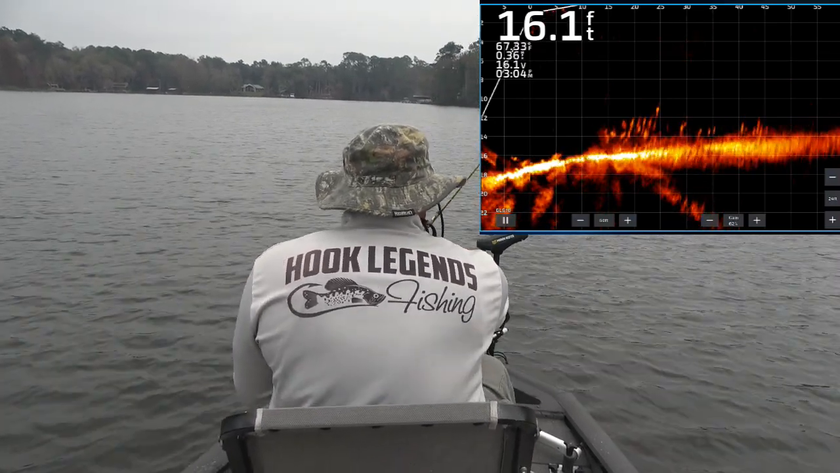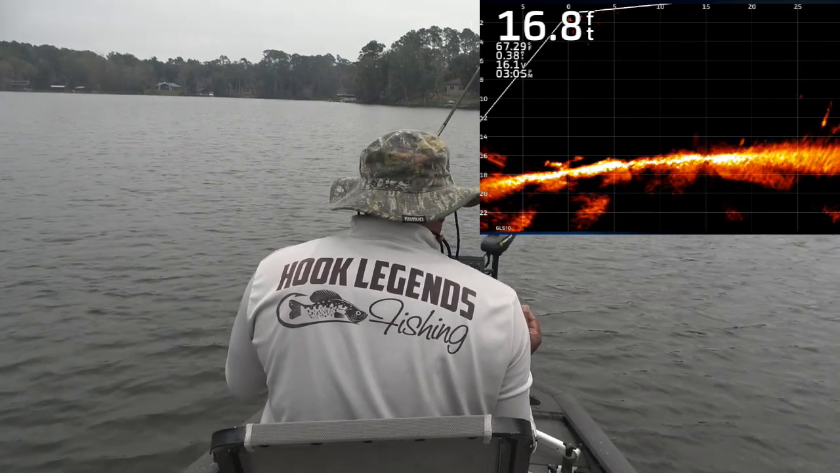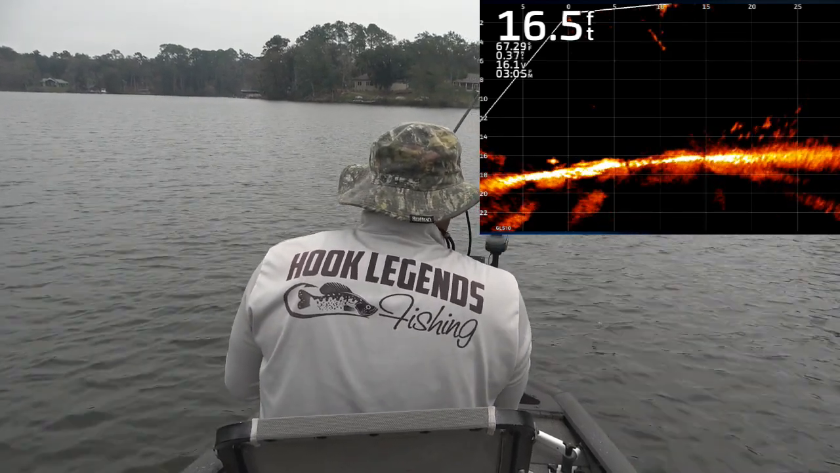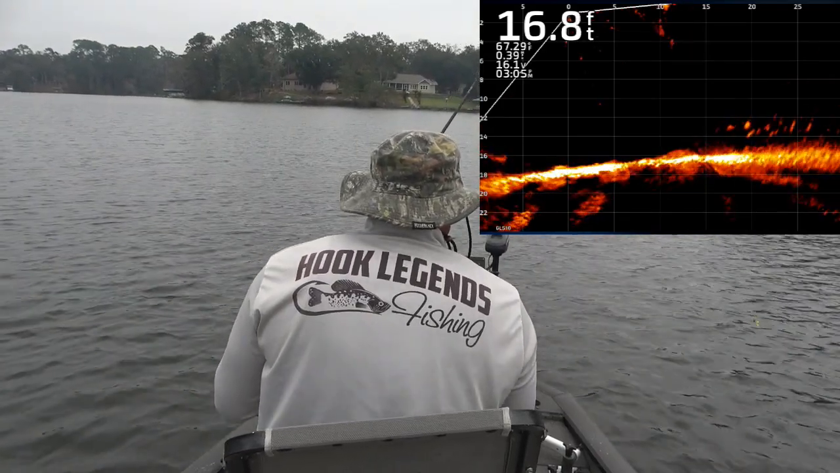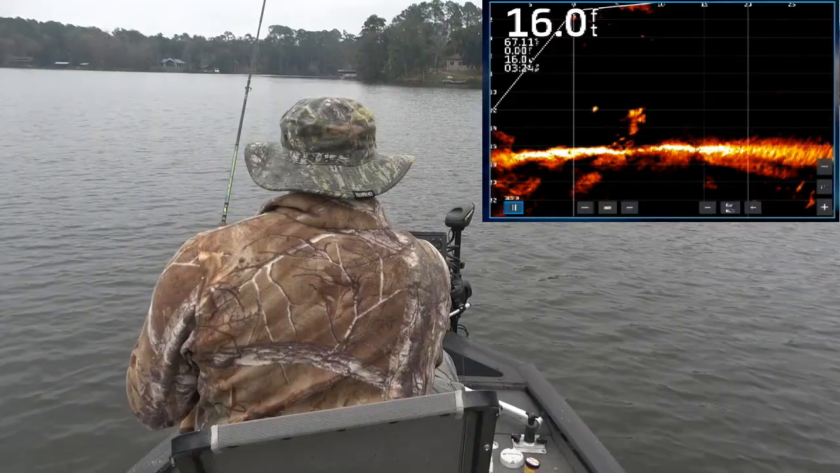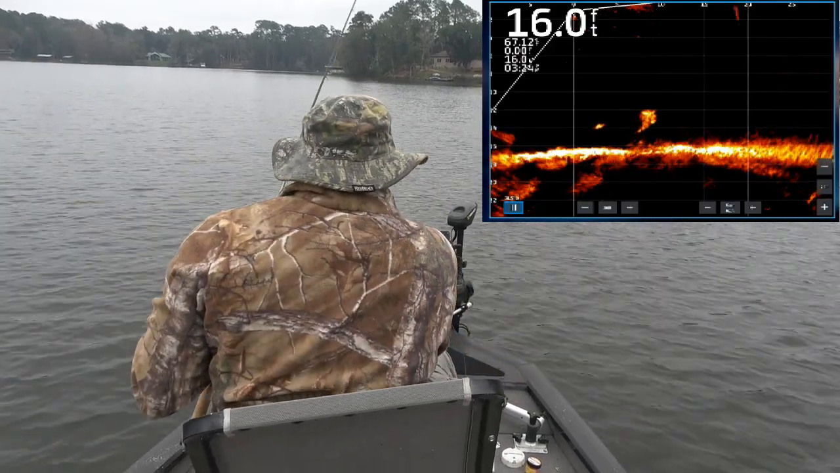Nice little school of crappie. They don't know how big they are. They don't appear to be the biggest, but it might be keepers. Just might be keepers. Now they do a little bit better when there's a cluster of them. They get brave when they're around their buddies.